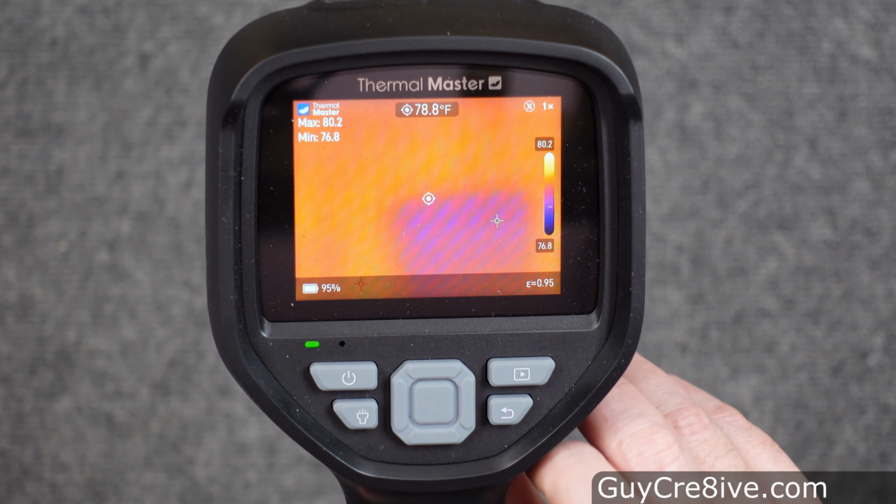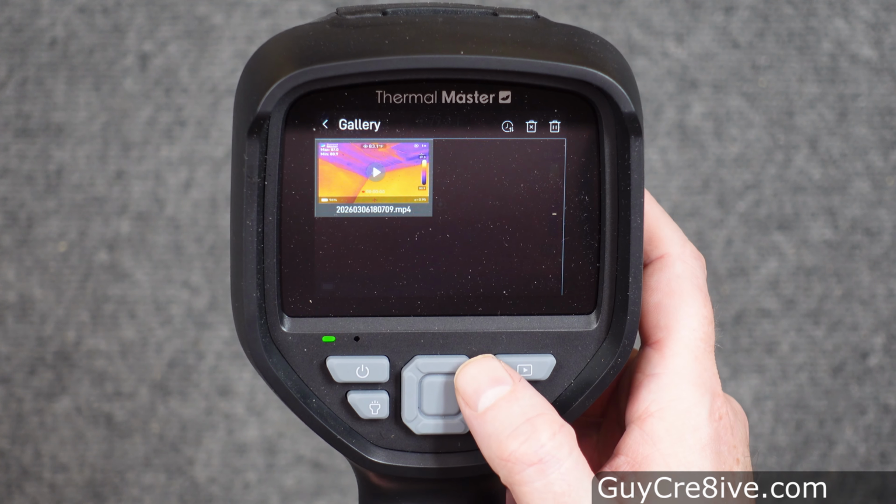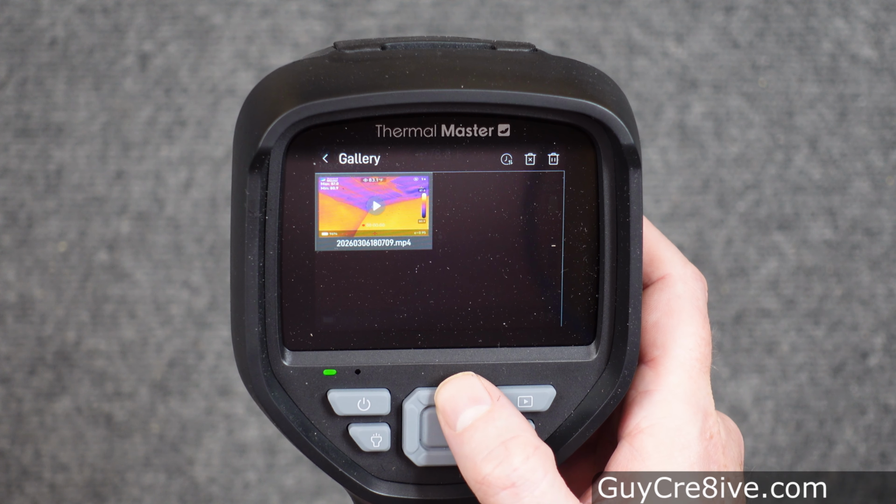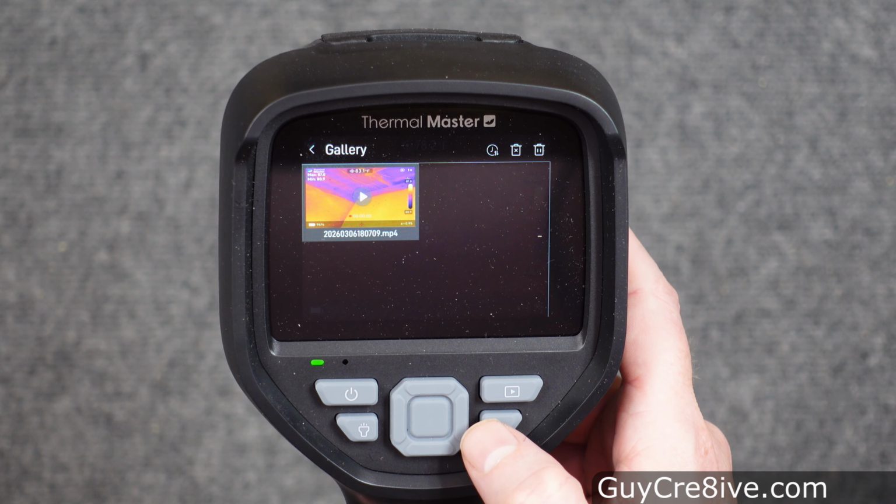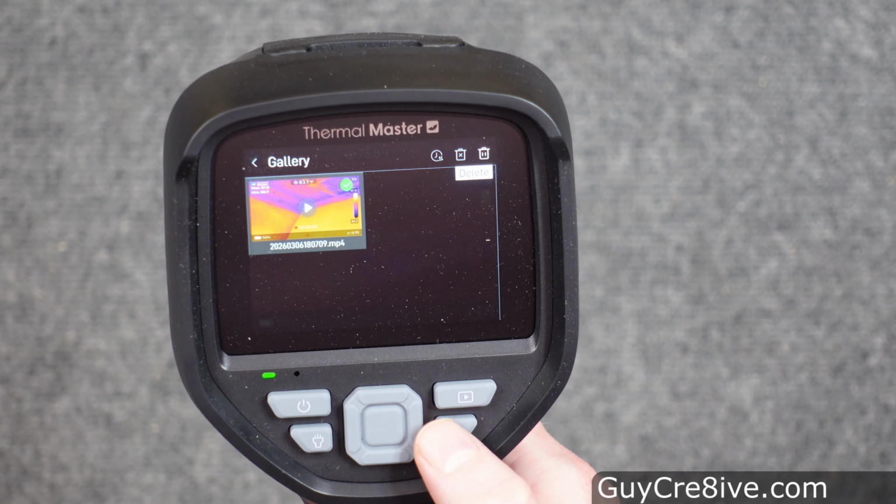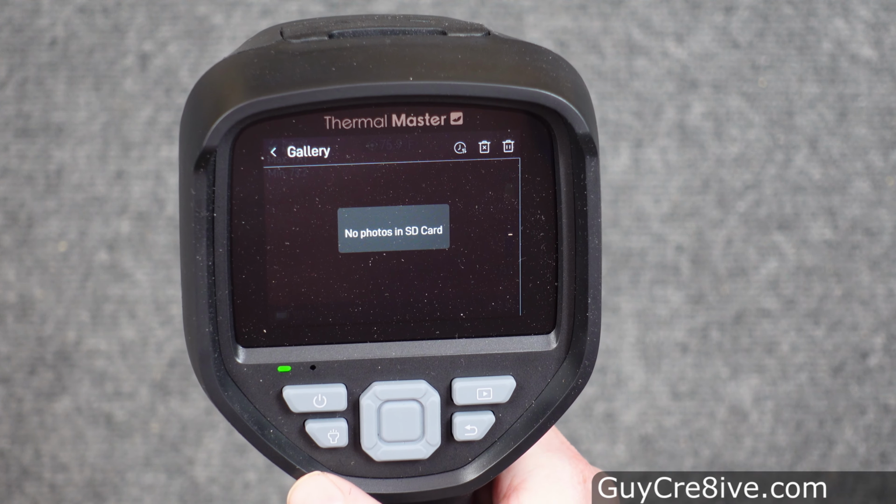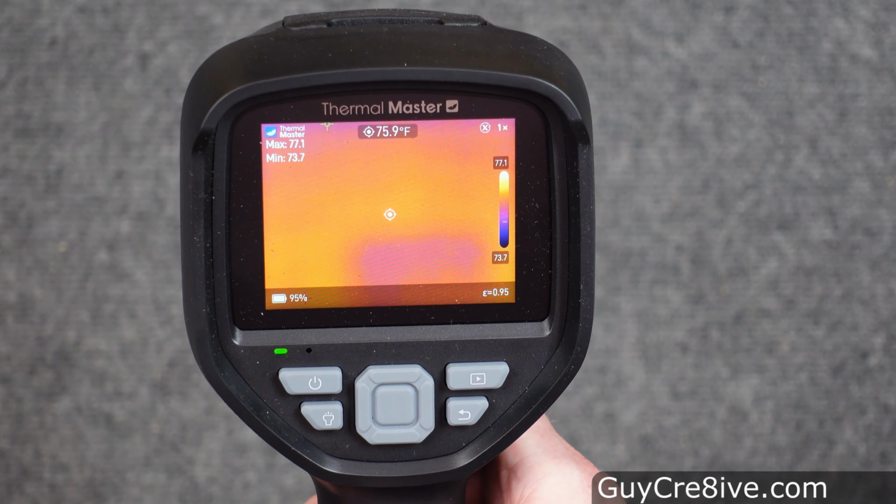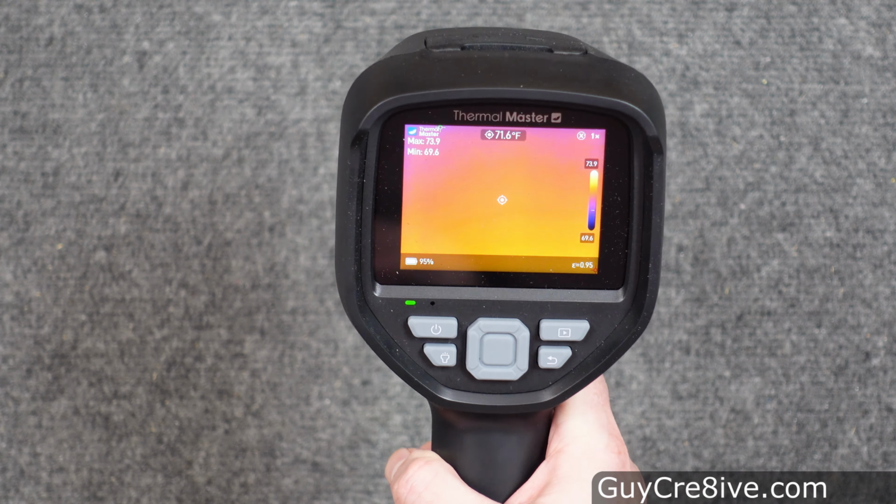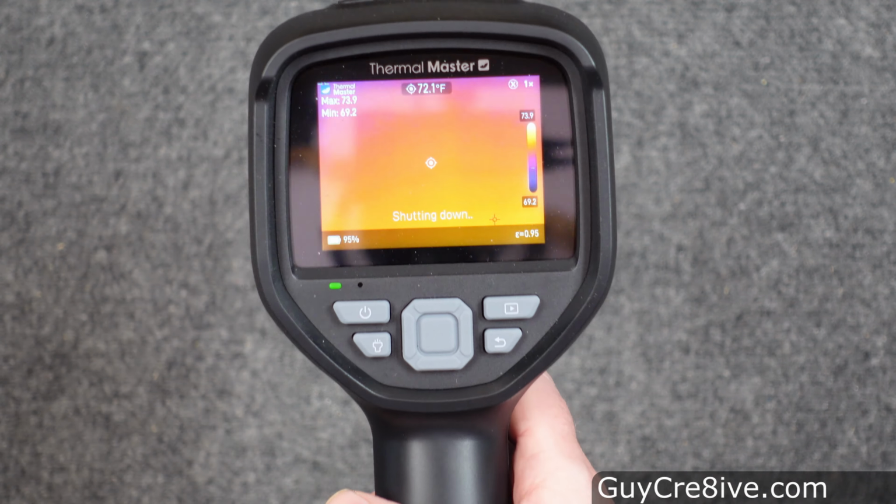Now to access the gallery of media I have saved, I will press the media button at the top right and it will show everything that is stored on the SD card. From there, I can use the control pad to navigate through the media and hold the middle button down until I see a delete option pop up at the top right, and I can choose to delete gallery items that way. When I'm done using the camera, I will make sure to close the built-in lens cover and then hold the power button down until I see a shutting down message at the bottom of the screen.